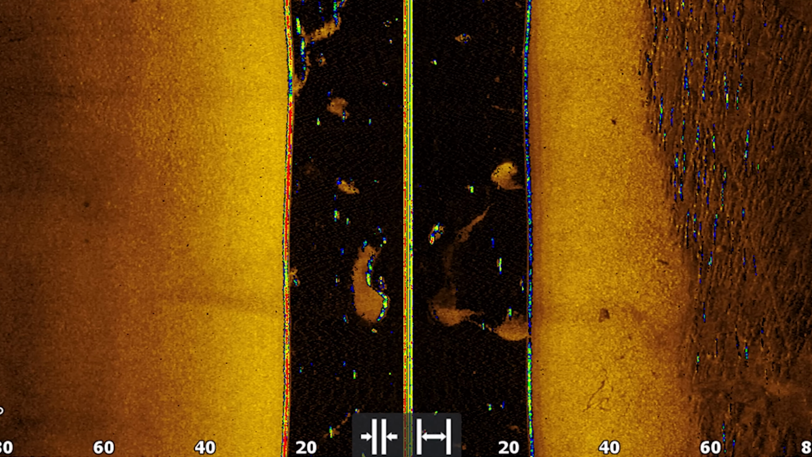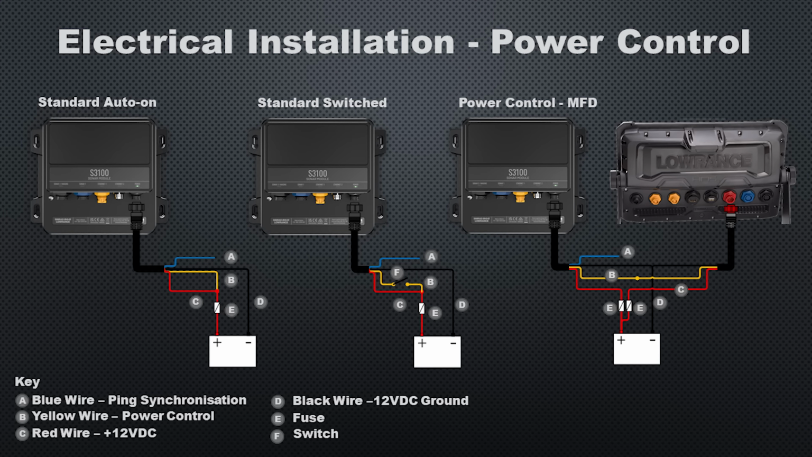This module can be connected to power in the traditional ways from Lowrance, where it's always on when you flip your master power switch, where it can be turned on with an external switch using the yellow wire, and then also using the MFD to control it through its power switch with that yellow trigger wire. So if you want to look at this in more detail, just pause the video. One new thing Lowrance has added because of the multiple transducers we can be using now is ping synchronization. That's you're going to use the blue wire on the power cable. So take a look at how that's connected here.